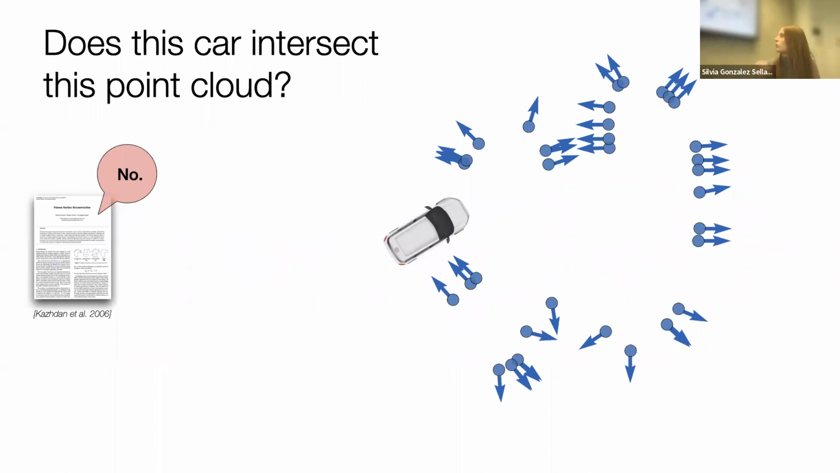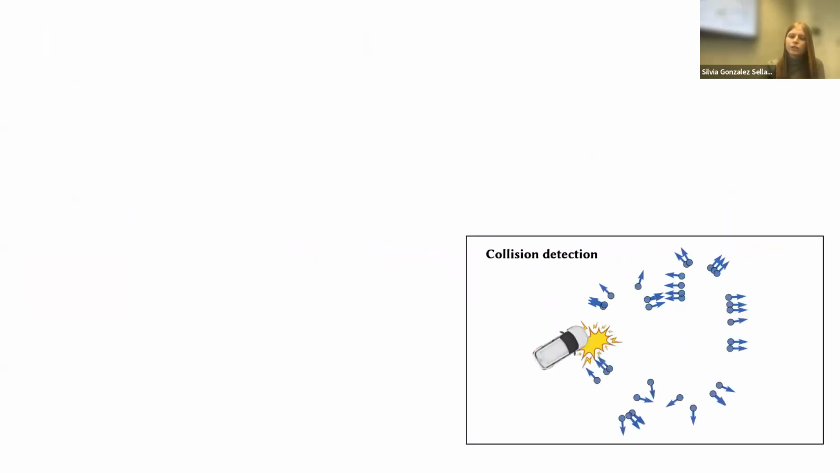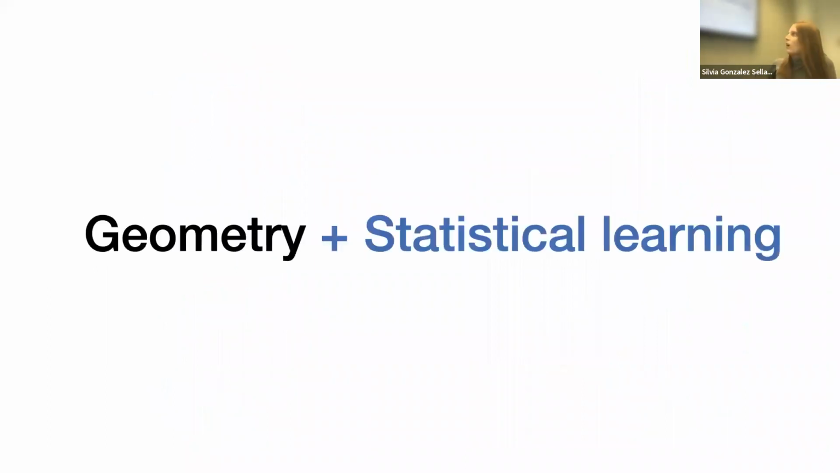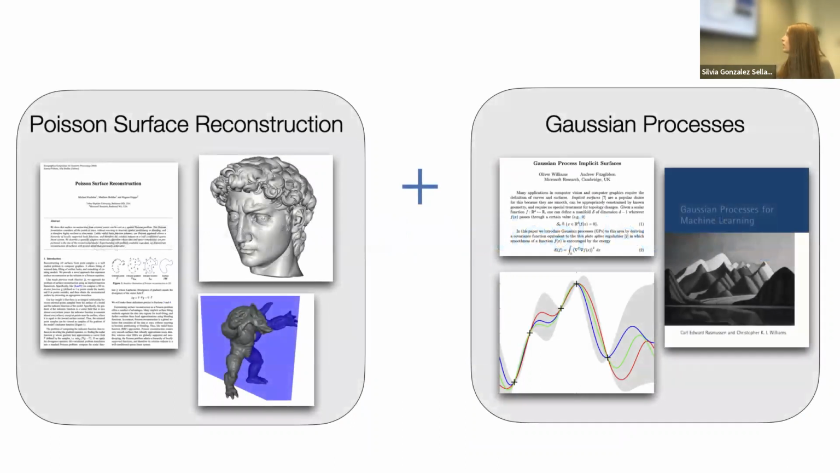So the work that we present today will formalize this statistical intuition that I was building up to, that there are many possible surfaces, and give us a more complete answer to these kinds of questions. It turns out that these answers won't just be useful for collision detection, they'll also be useful in other applications like raycasting, next view planning, or point cloud repair. Okay, so how? We'll achieve this by combining the Poisson reconstruction algorithm with insights from statistical learning theory. Specifically, we'll combine it with the concept of a Gaussian process.